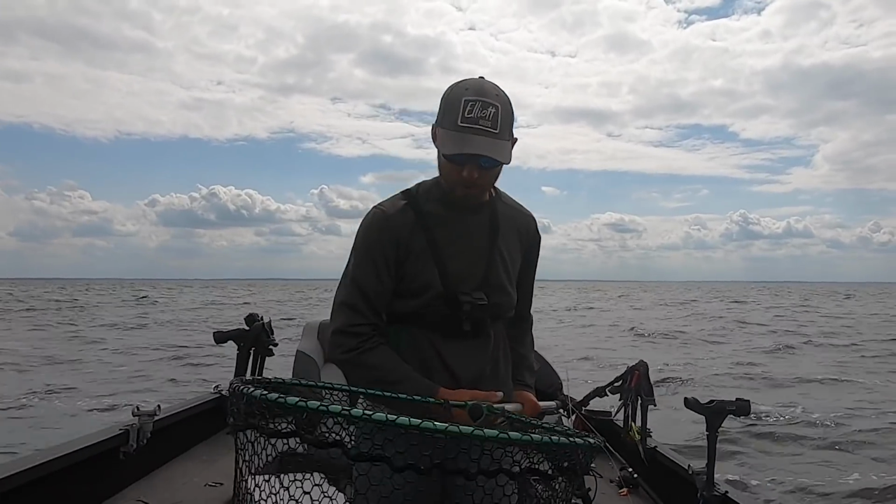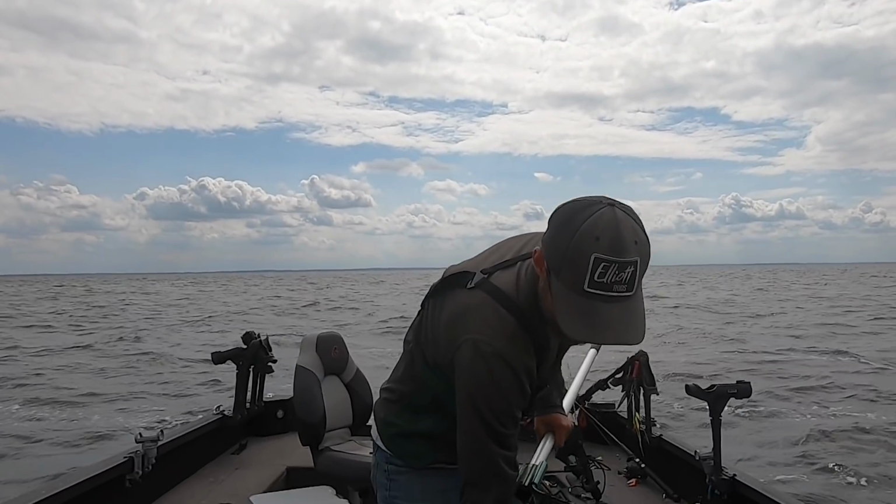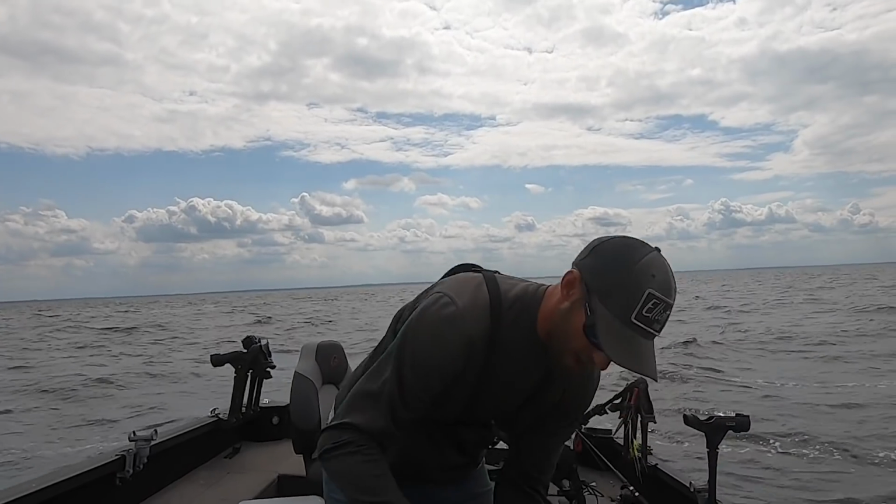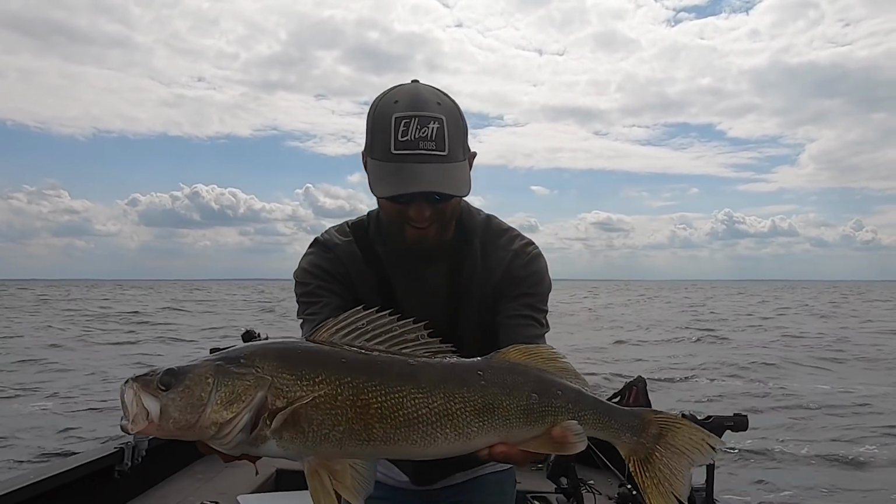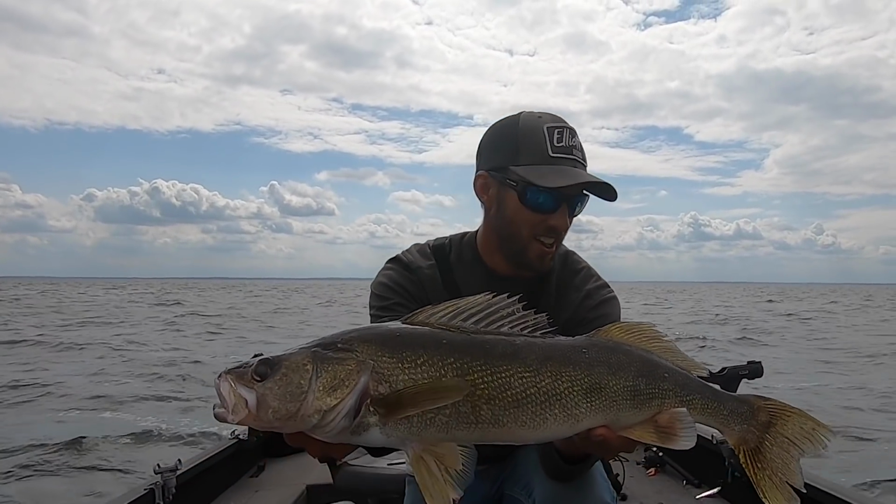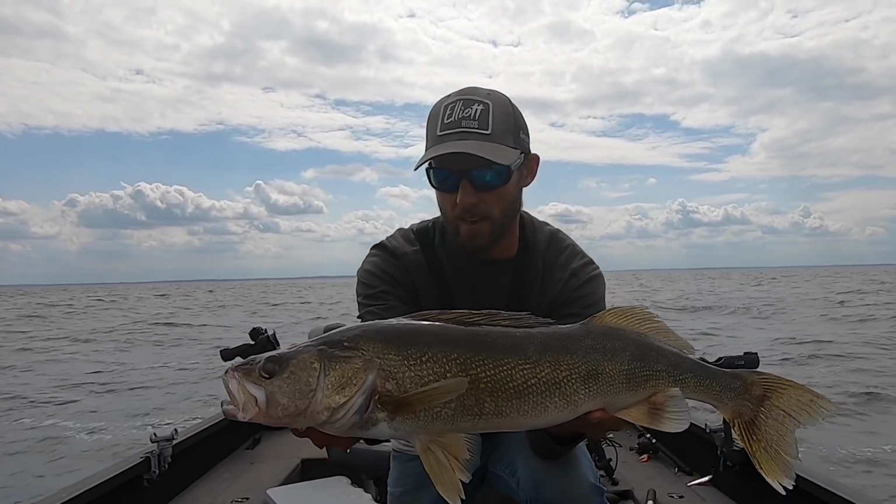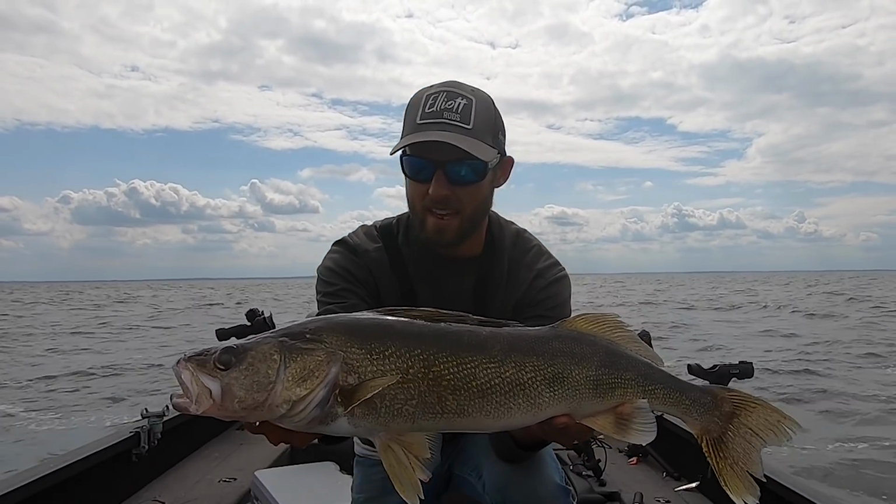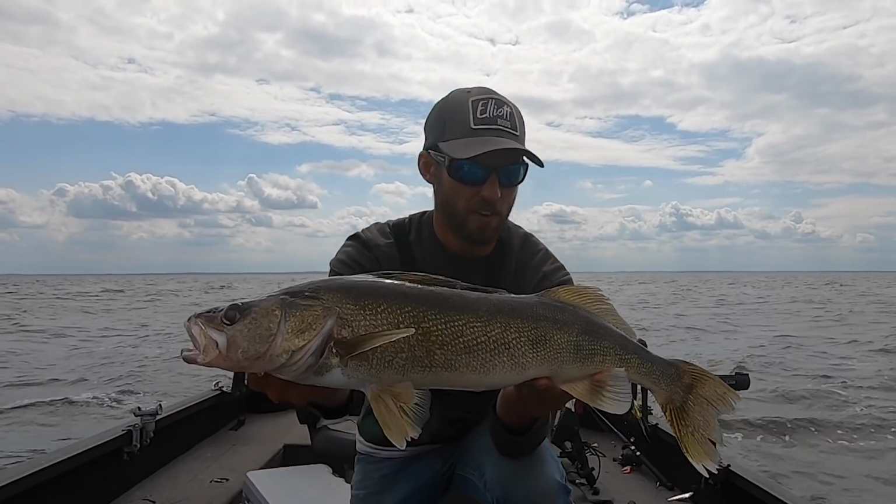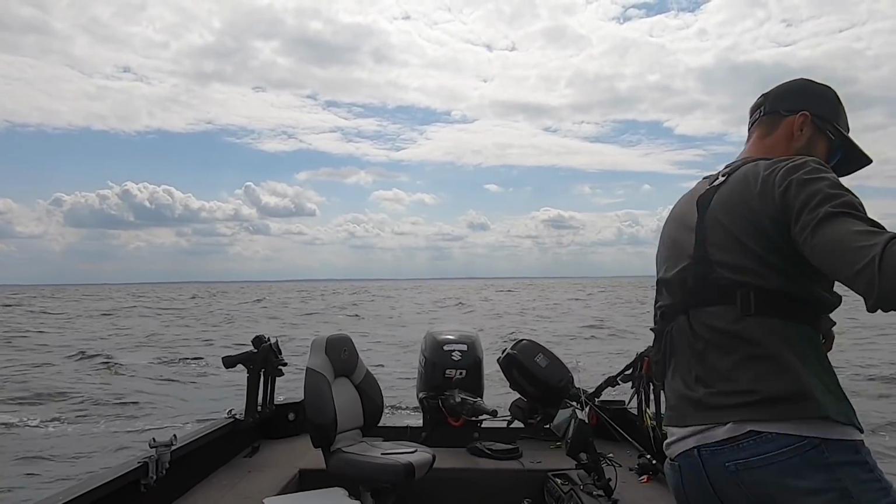That is a quality one for sure. Probably about a 27, 26 incher, big head, classic Mille Lacs build to them. That is what I'm talking about. We'll take it all day long like that. I don't have a lot of time left here, but it feels good to be on fish, catching them, and seeing a fair amount of fish. So that is a major victory for us right there. We'll take it. We're piecing it together, getting it done.